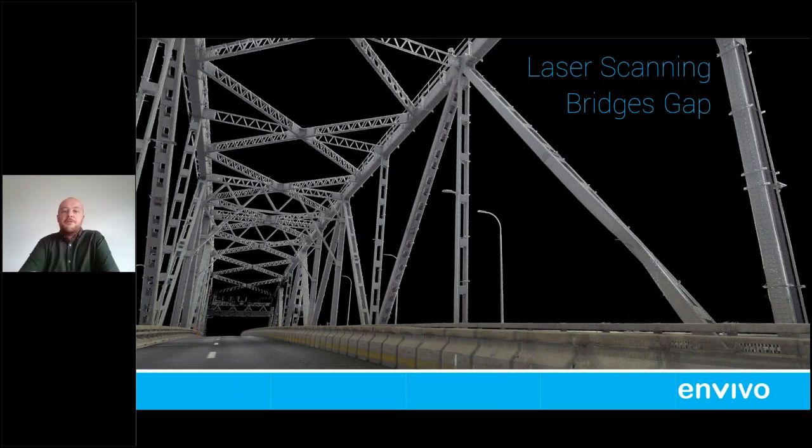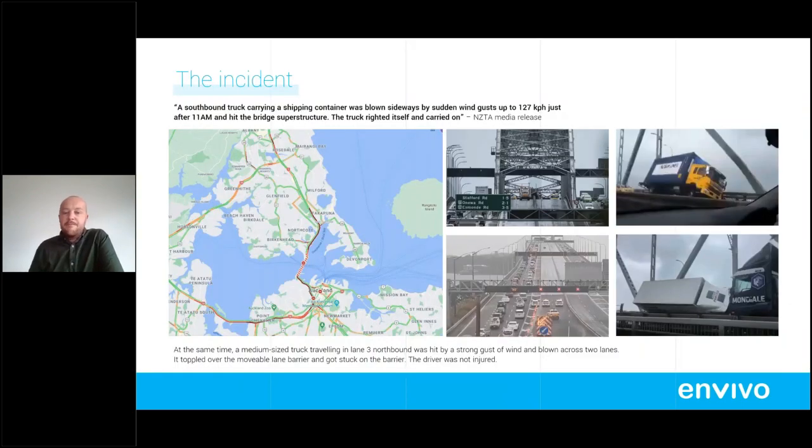Cool. So the incident itself, on the 18th of September 2020, 11 AM, it was a pretty terrible day for weather. Don't know if a lot of you can remember, we're in Auckland, but it was pretty horrific. A lot of our field teams had to bail for the day, worried about gear getting blown over and damaged, etc. So what happened within a couple of minutes, 2 trucks were toppled over on their side.